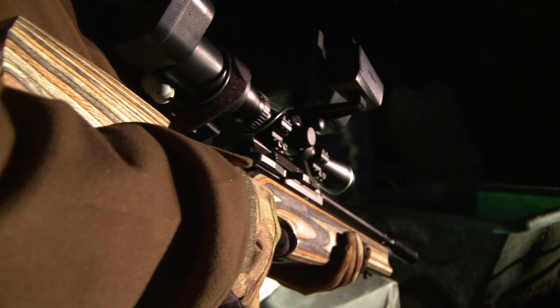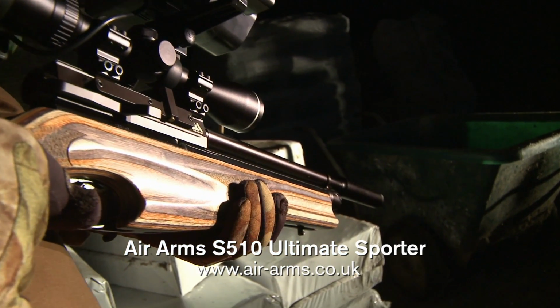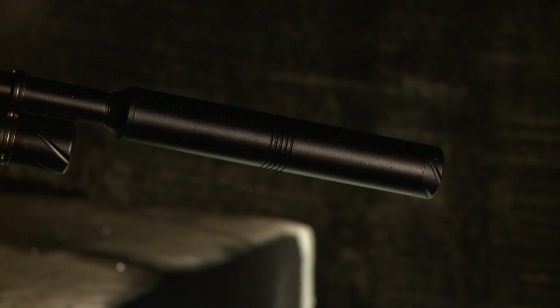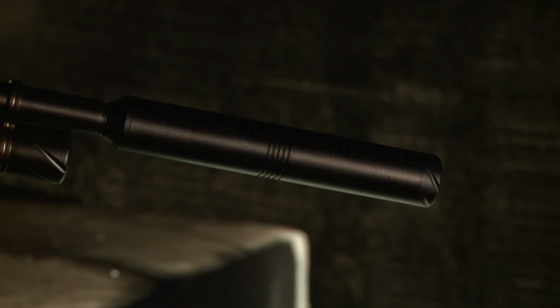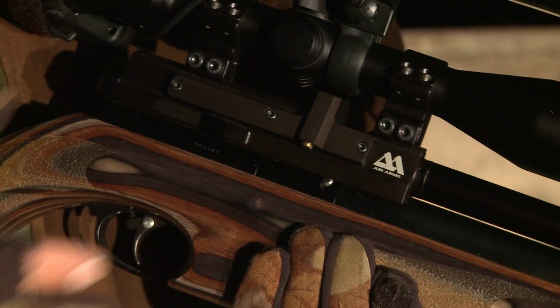I'll start by talking you through the kit I'm using this evening to save you from having to ask in the comments. Now the gun is the Air Arms S510 Ultimate Sporter, and that's in legal limit sub 12 foot-pound .177 caliber. It's fitted with the R-TEK silencer, which keeps it really quiet, and the 10-shot magazine is very handy in the dark, saves me from having to fumble around with pellets when I need to reload. I'm using this with Air Arms Diablo field pellets, which it shoots very accurately.